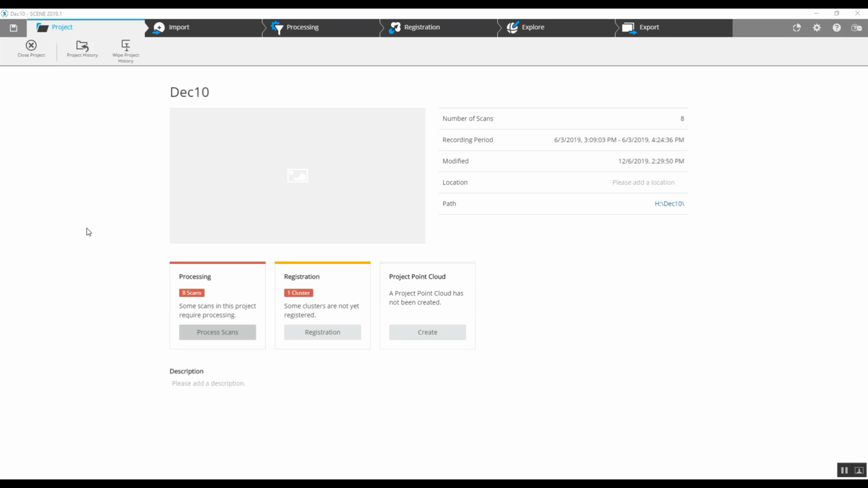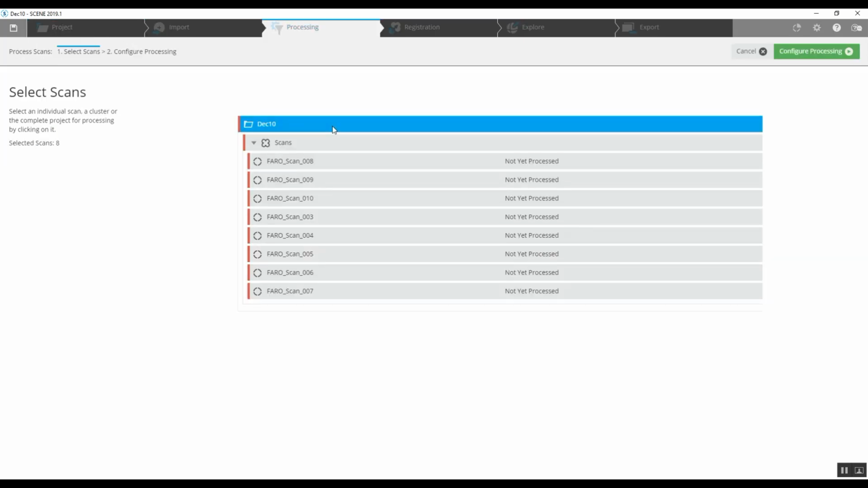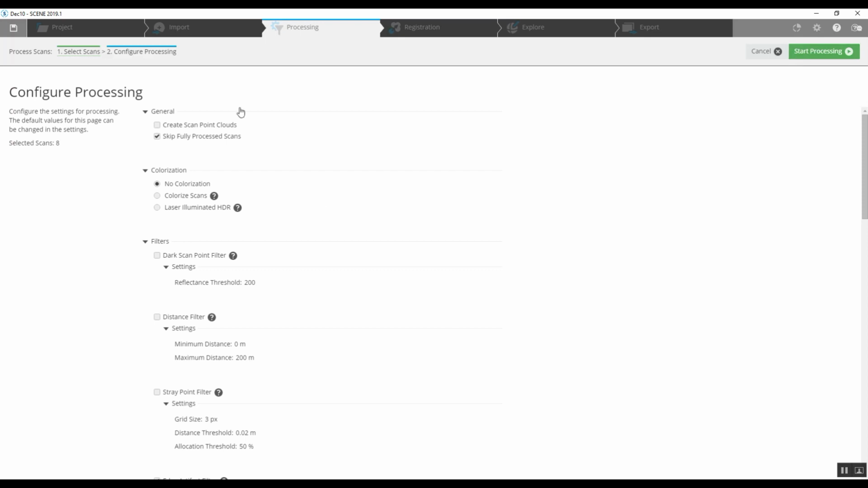Now, one thing that people do ask is how do I register my project and add color at the same time? Once again, we don't recommend this, but the way that you would do that is to jump straight into the pre-processing of scans, choose, in this case, the main scans cluster, and configure pre-processing right here, the colorization option. That's how you would add color to the scans as you are doing registration.